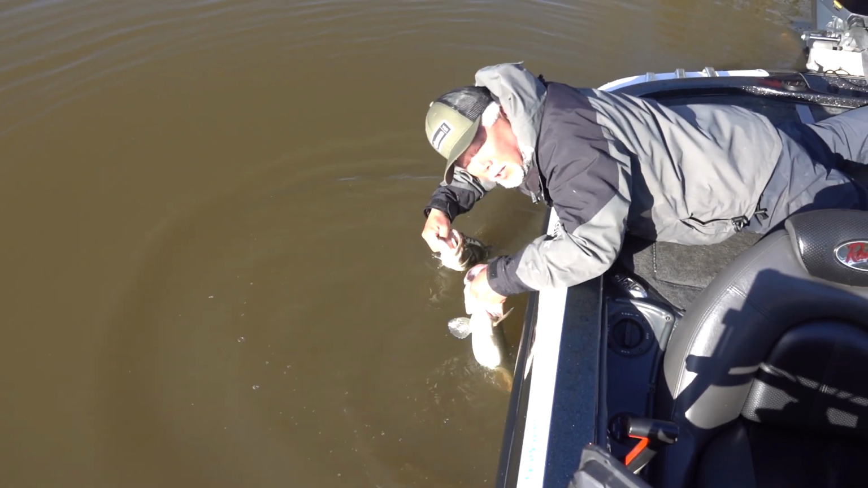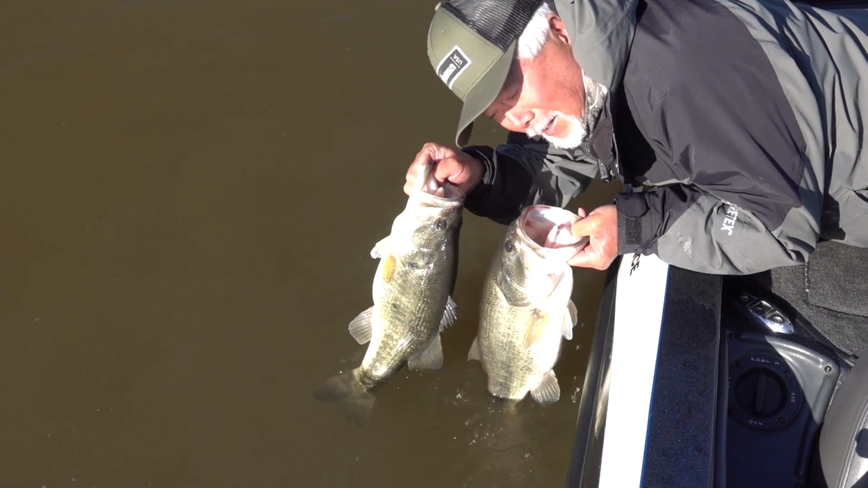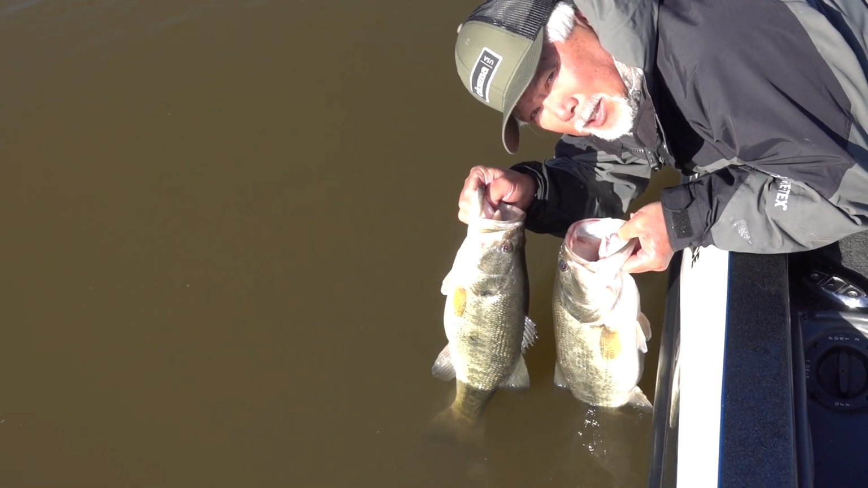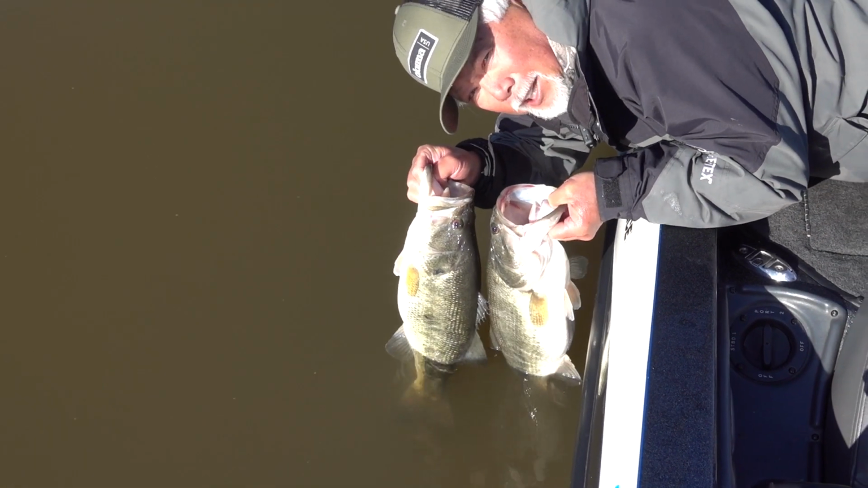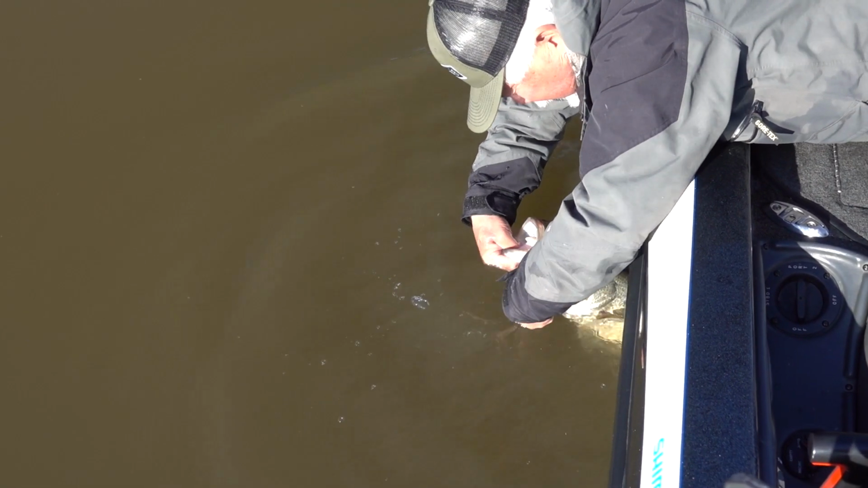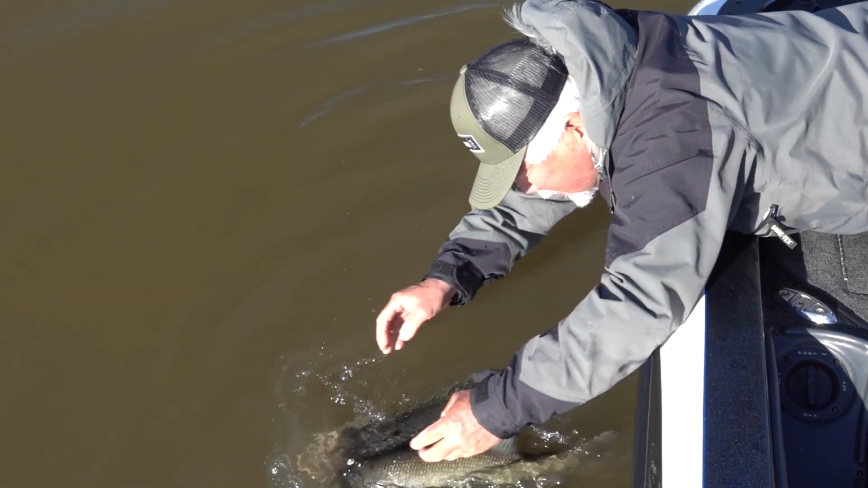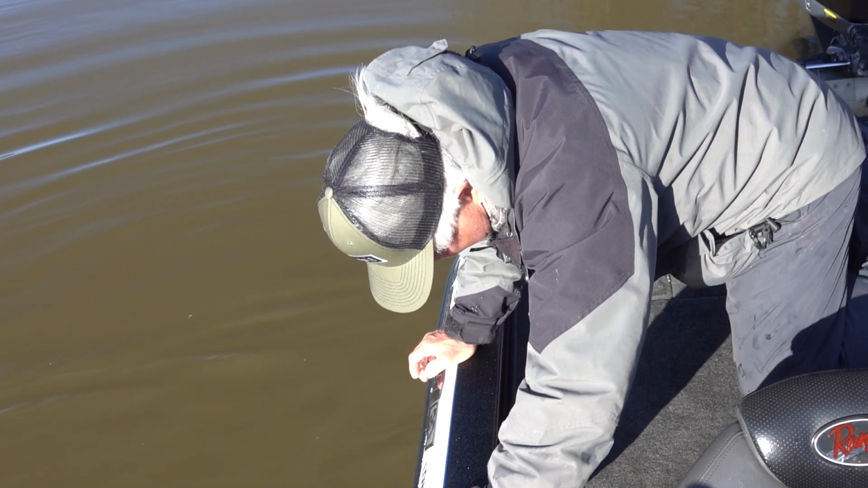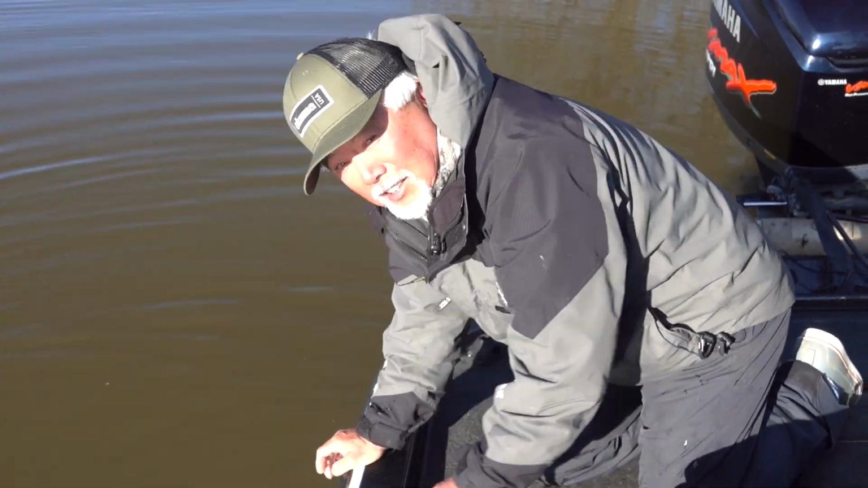I'm frozen. Well, this water is cold, but look at these beauties. Two nice ones. Limit of fish. Two big ones. Okay, I'll see you guys. Here we go. Oh, worth getting up in the morning. Sure is.